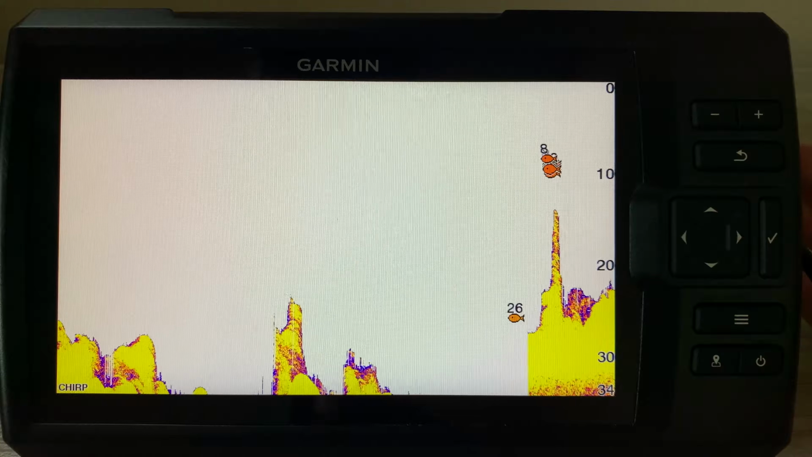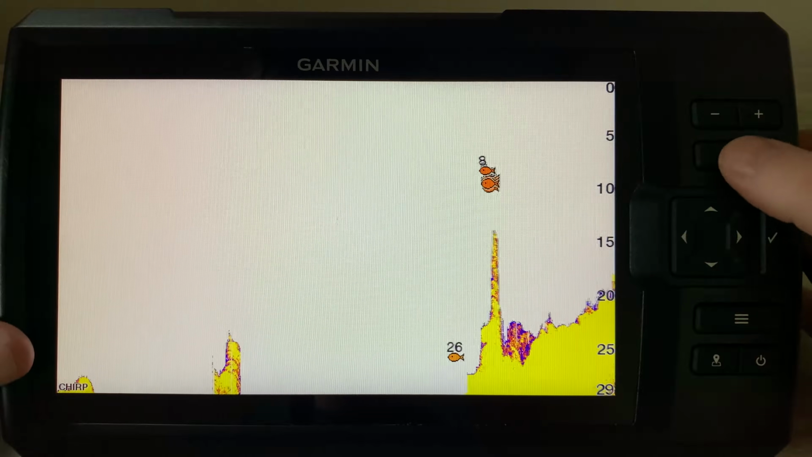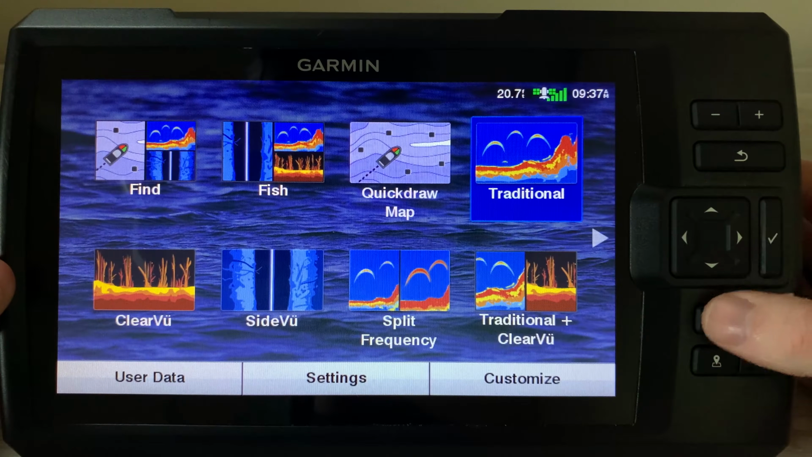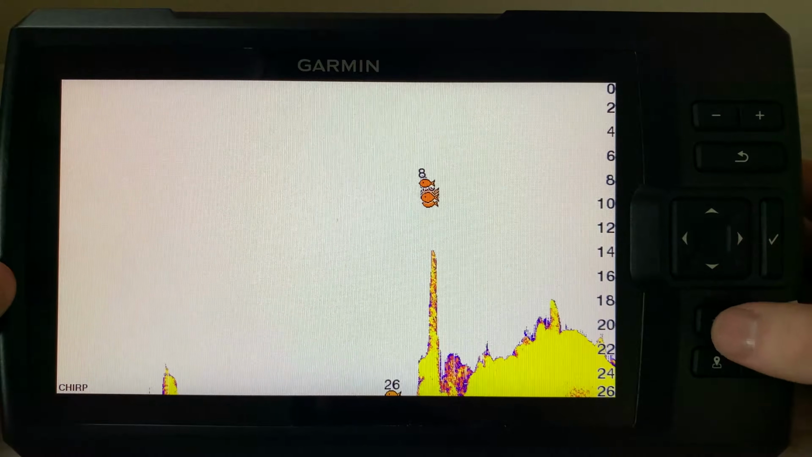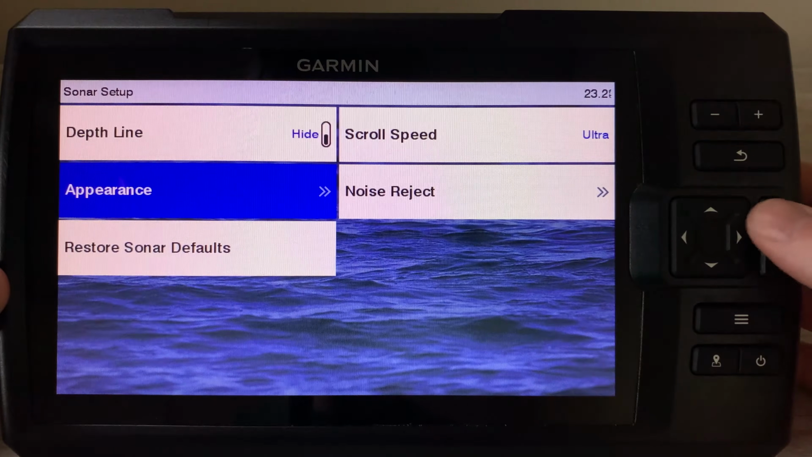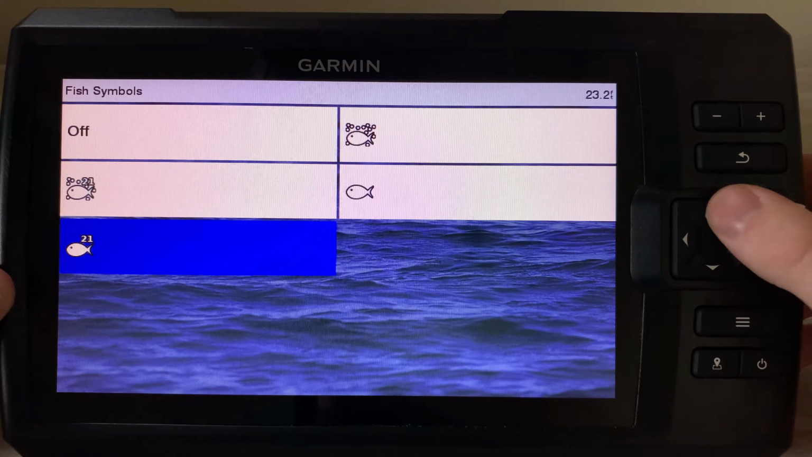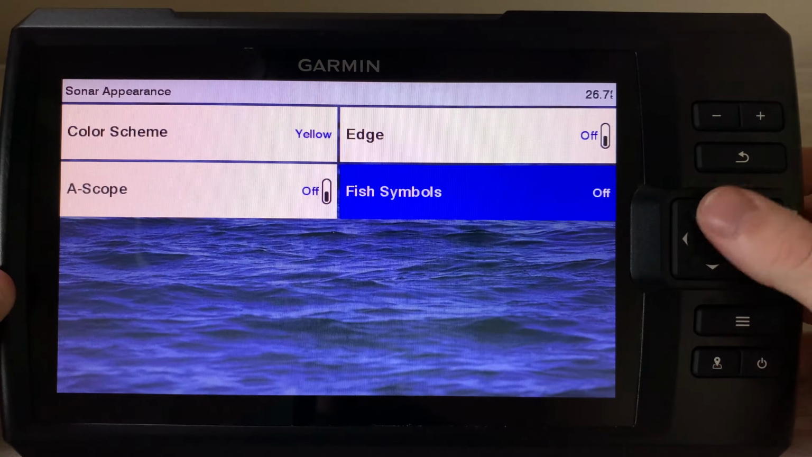So obviously if you're familiar with traditional sonar, you're probably not going to want this. You want to see what you're actually getting on those returns. And so typically I don't have that on, but if you are new and you want something easy to give you where the fish are, boom, there you go, they have that option for you. Okay, so we'll turn that back off.